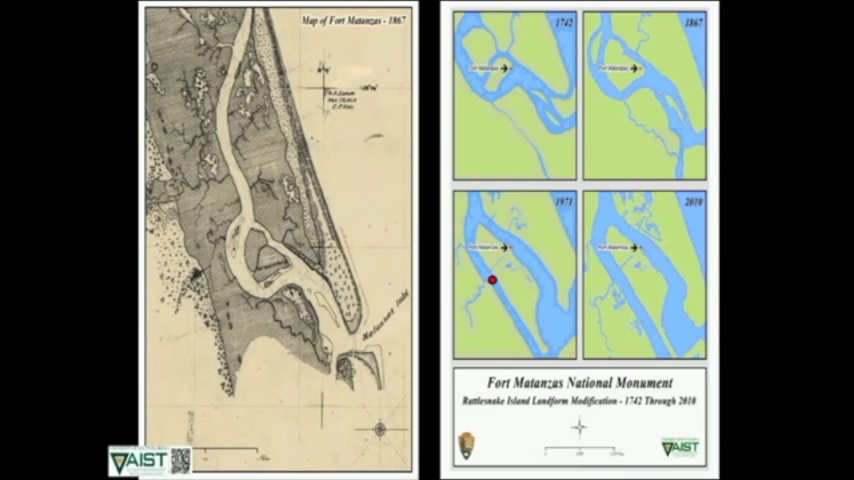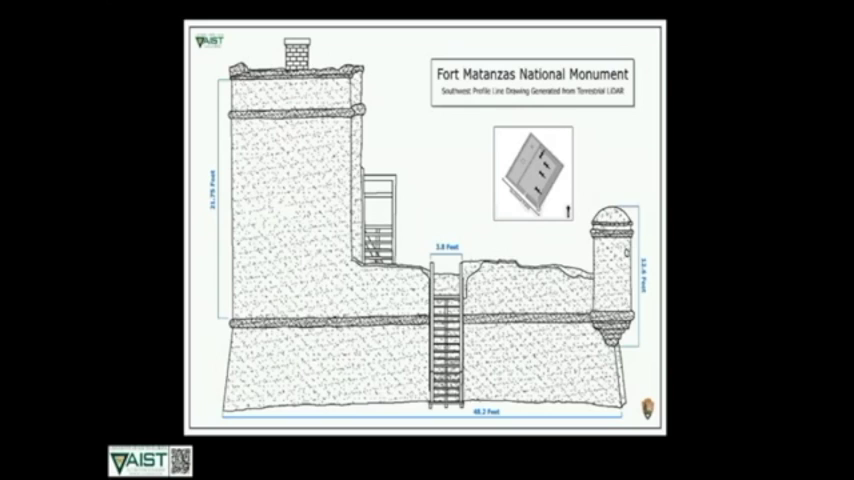Here in 1971, you see a big difference in the position of the fort, in addition to the landscape modification that's going on, and then in 2010. So the landscape has a big effect on forces such as erosion and other kinds of activities that are going on in the fort. So that's why it's important for us to look at this in different ways and at different scales.